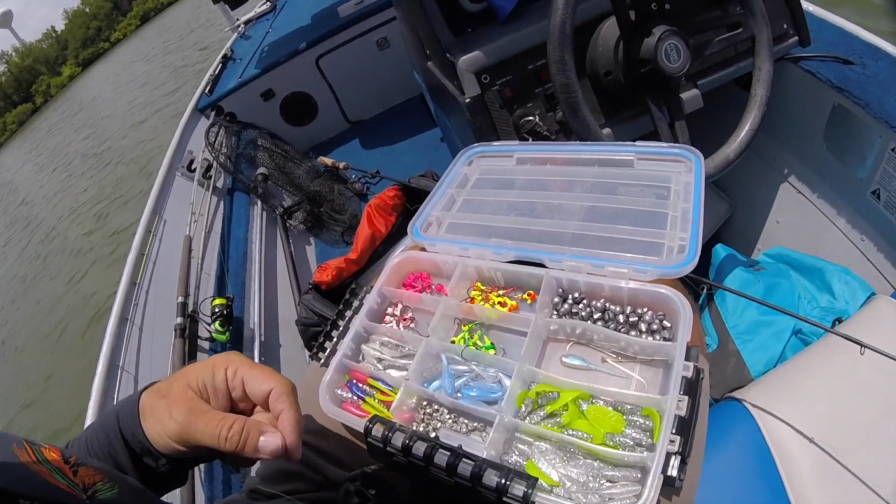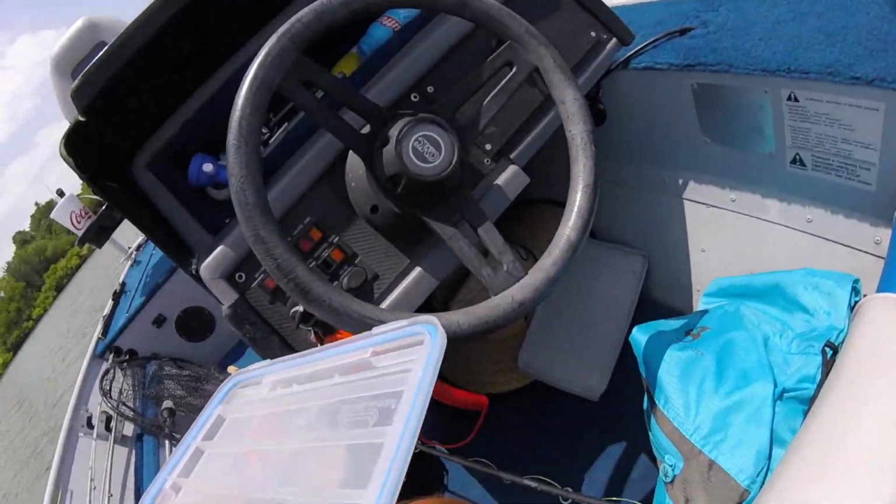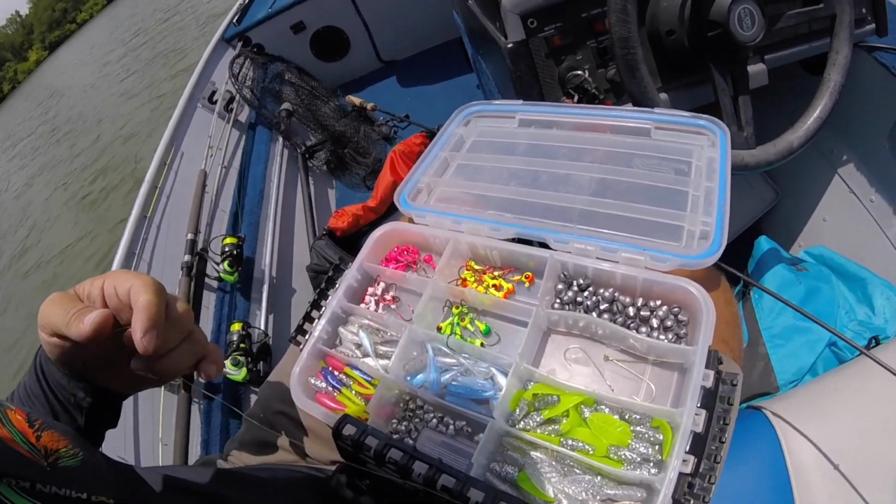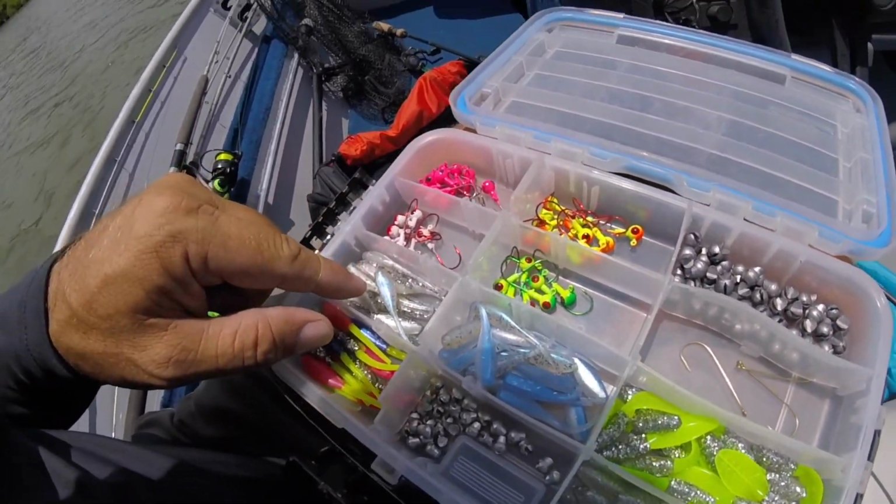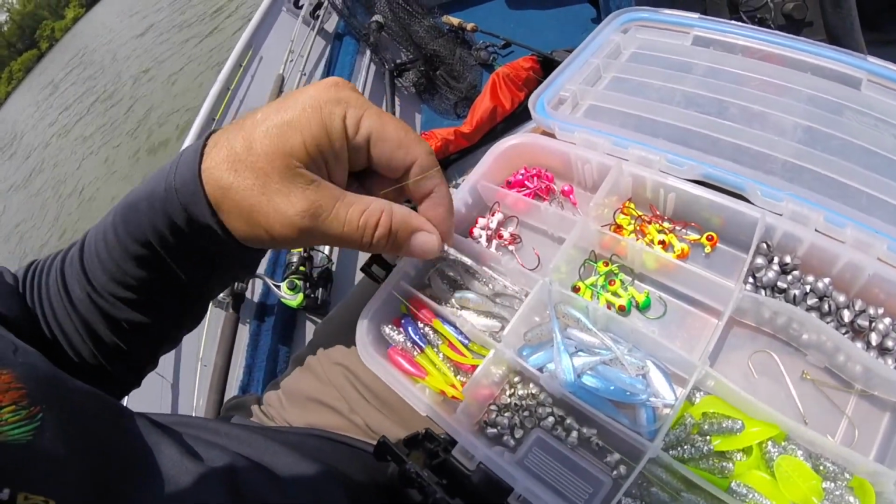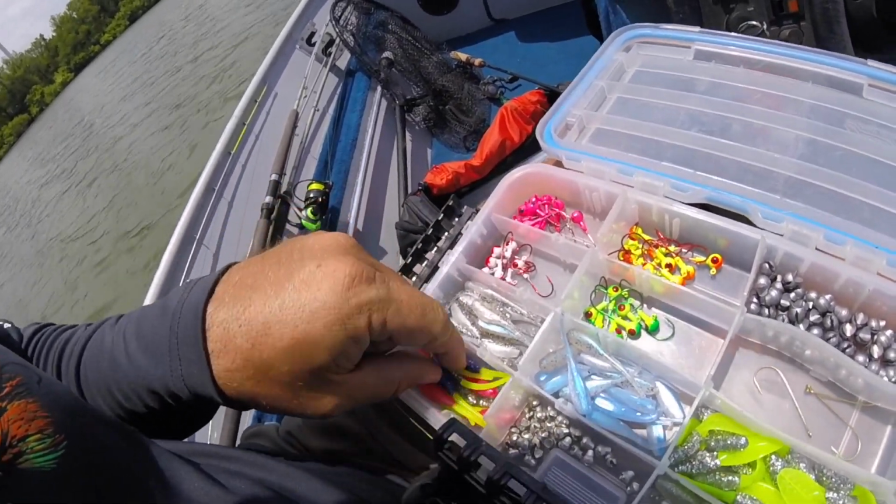I put me together a little go-to box, and this is it. I'm a little shy on minnow hooks, but they're down there in a sack. But anyway, this is my little go-to box. It's my little quick bait box. 1/8 ounce jig heads because I like to fish deep for the bigger fish. I'm gonna go with some of the monkey milk, blue ice, baby swimming shad. I go with the crazy chicken.